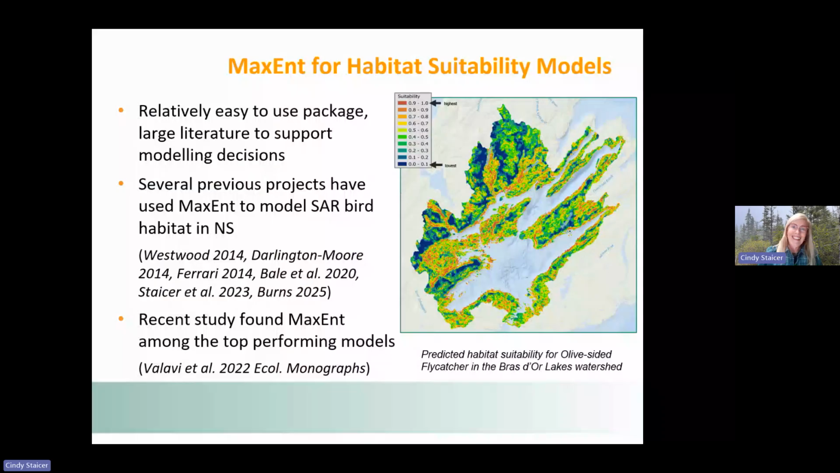That was it. Okay, so for the modeling technique, we chose using MaxEnt, or maximum entropy modeling. It's a relatively easy to use package that you can download and use on your computer. AGRG staff started using it as a sort of plugin within ArcGIS, but ended up switching to the desktop version because it had a lot more options.